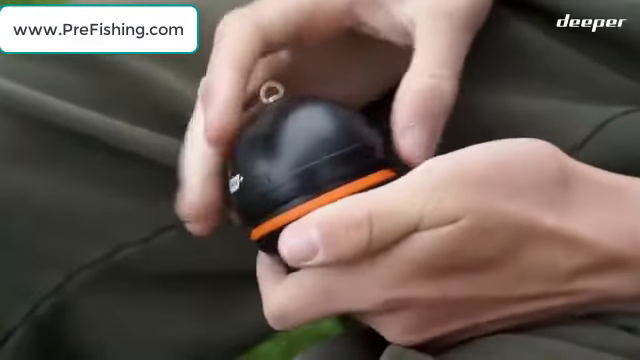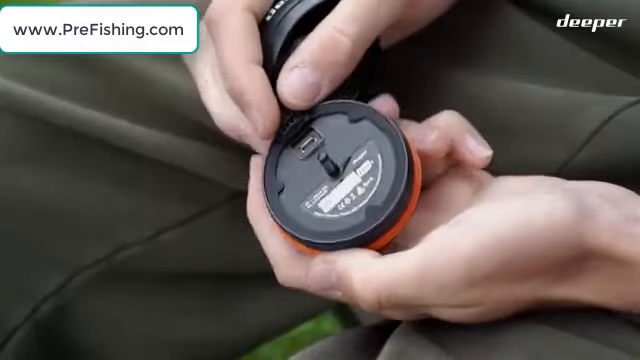Within the Deeper you can open it up, and sealed inside is a mini USB port that you can charge it up from. When we first received it in the post we charged it up fully, and we've had no problem with the battery going down at all, and we've been using it for the past couple of weeks, so it's not like you have to recharge it after each session, which would be quite a bit of hassle.